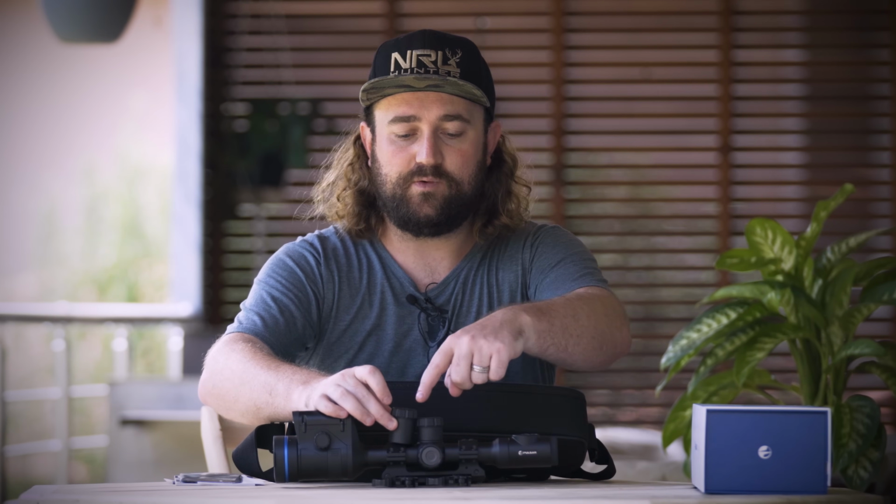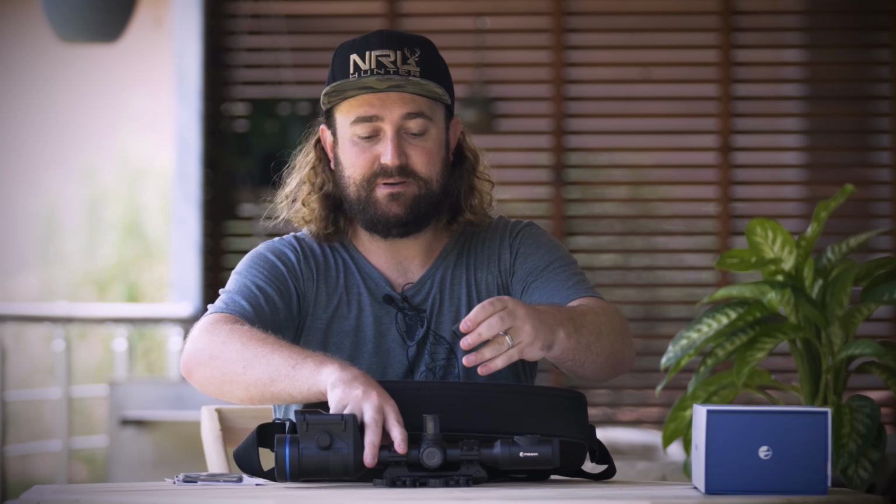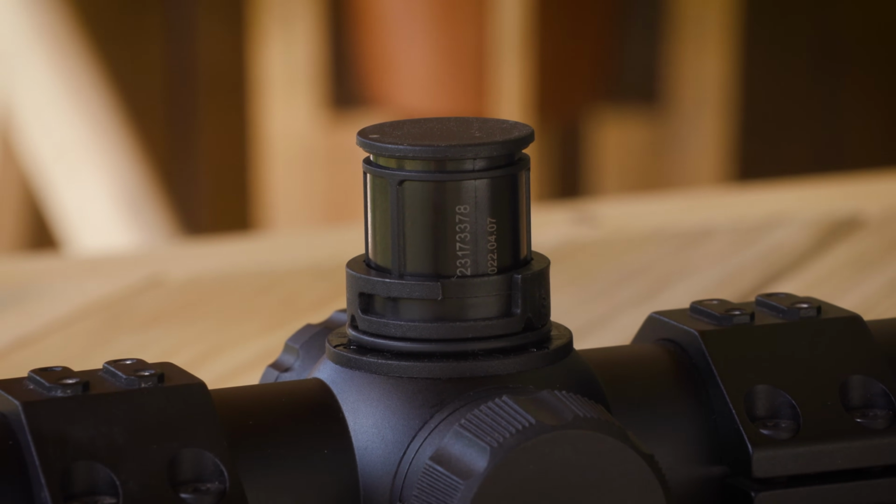It's a little bit longer than the one that comes on here, and what this is for is basically if you want to use a battery with extra capacity, you can buy aftermarket, you can pop that in there, put your extended battery cap on, and you've got more battery life. So that comes with a scope.